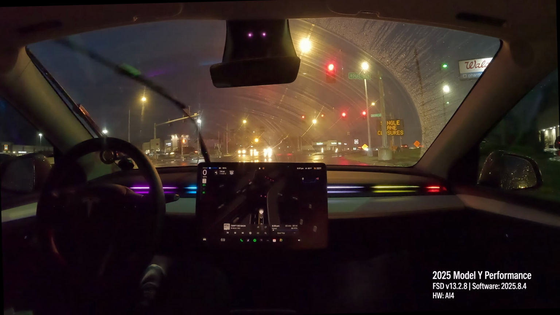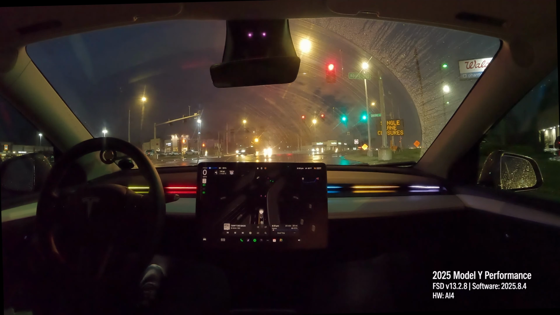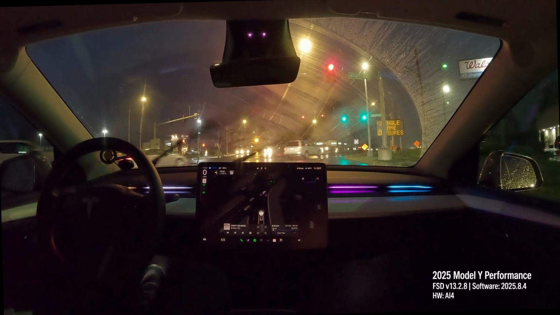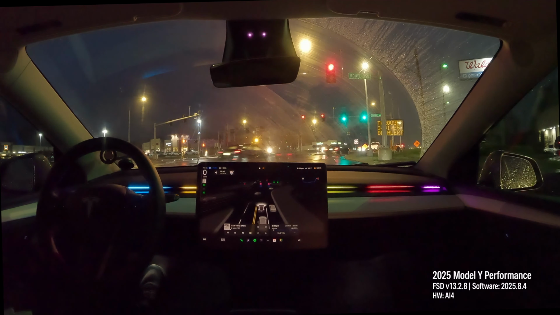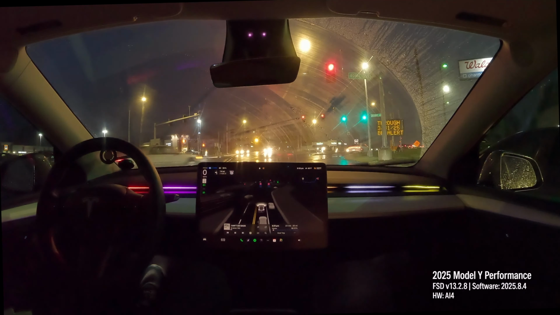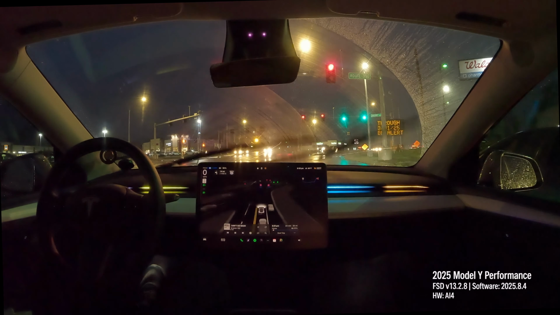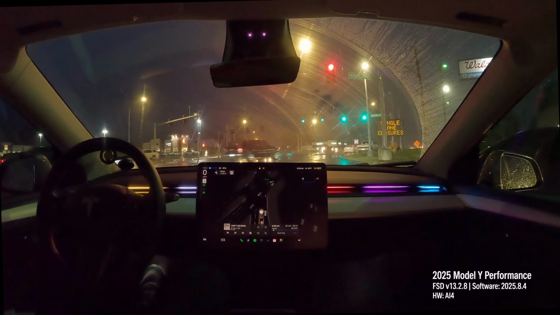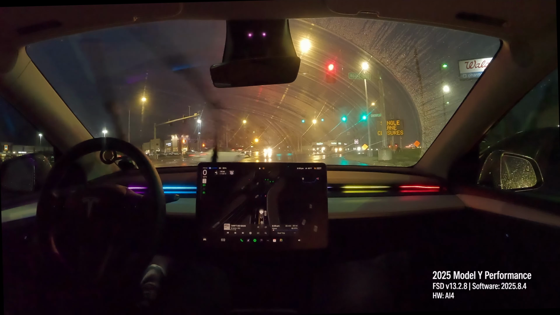This is a very interesting intersection. There's a diagonal road here. Honestly, I do not like this intersection. Even with full self-driving, I kind of question how well it does, but so far it's been pretty nice every time I've gone through this intersection. I know personally, if I was driving manually, I would have tons of anxiety.